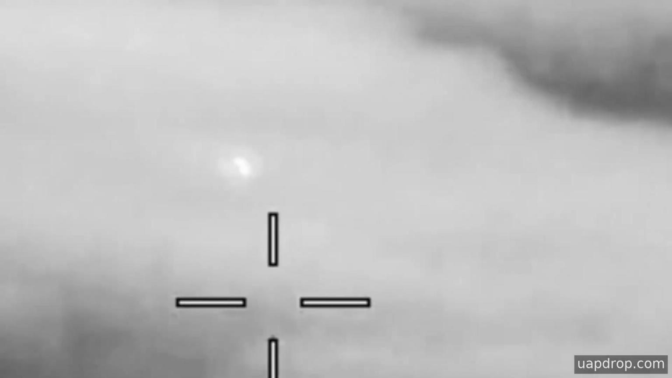This is infrared sensor footage titled Spherical UAP Erratic Movement, call sign Mission 2022, showing an area of contrast near the center of the frame as the sensor pans to follow it. The clip is identified by the All-Domain Anomaly Resolution Office as likely coming from an infrared sensor aboard a United States military platform operating in the European Command Area of Responsibility in August 2022.